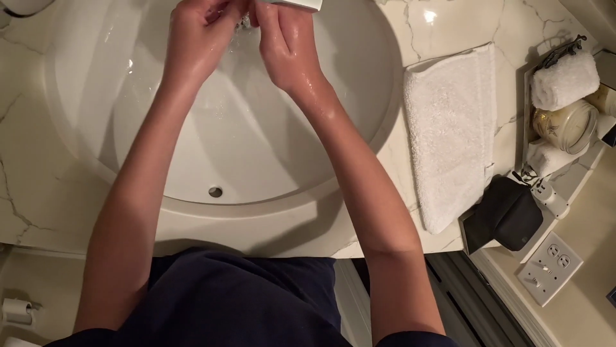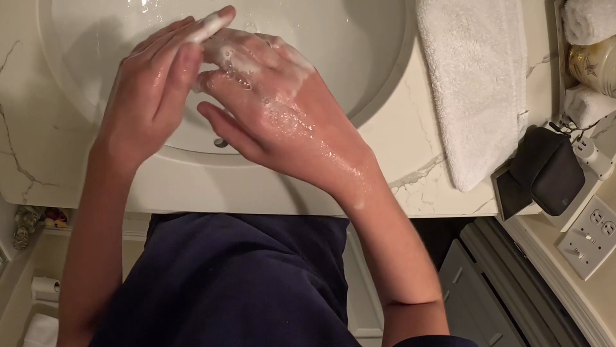Okay, that did not come off, I'm gonna need soap. Okay, let's see, did that work? Okay, that came almost. I'm gonna use hot water. Let's try hot. And that pretty much came off. Okay, the hot water did not come in yet.